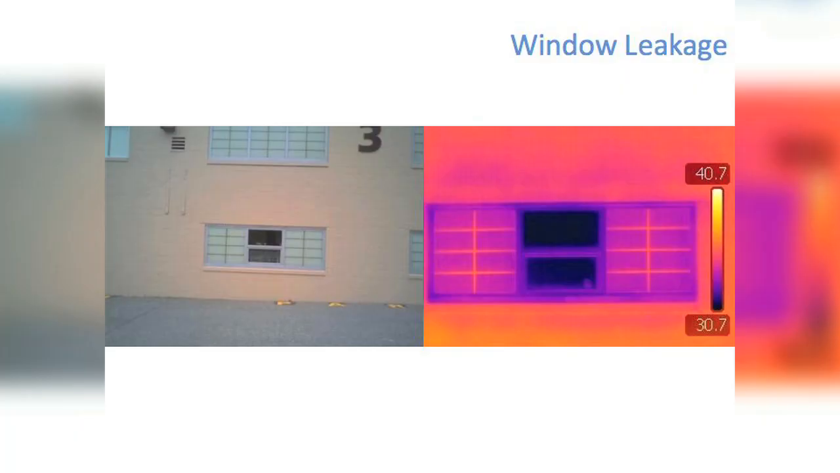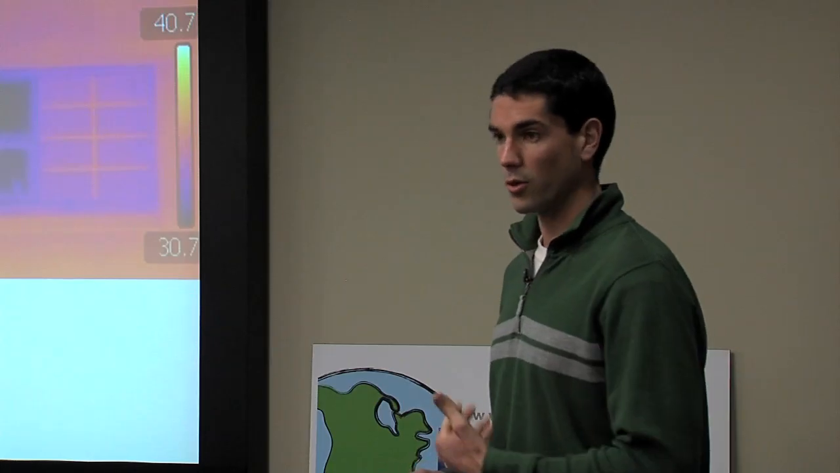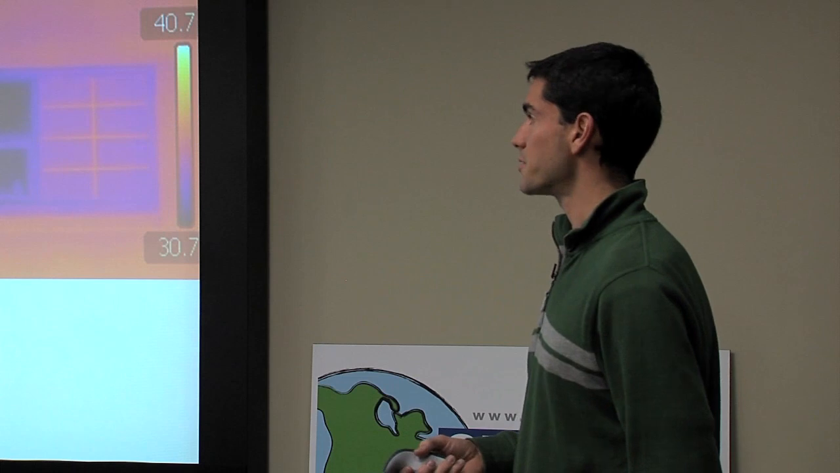So here's another case. This is a summertime shot from the outside, and these windows have some type of a filling in them to keep them insulated. So these two have it, and the one in the middle doesn't. And in infrared, you can see the darker areas are a lot cooler, so we've got more air conditioning leaking out of the building through that area. So again, it's a more energy efficient setup to have that insulation inside the window. So it'll make pretty good sense so far. Any questions?